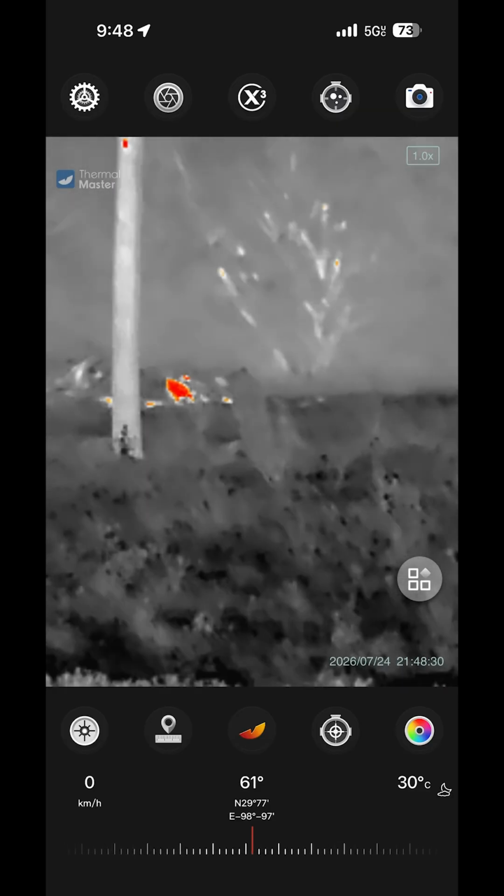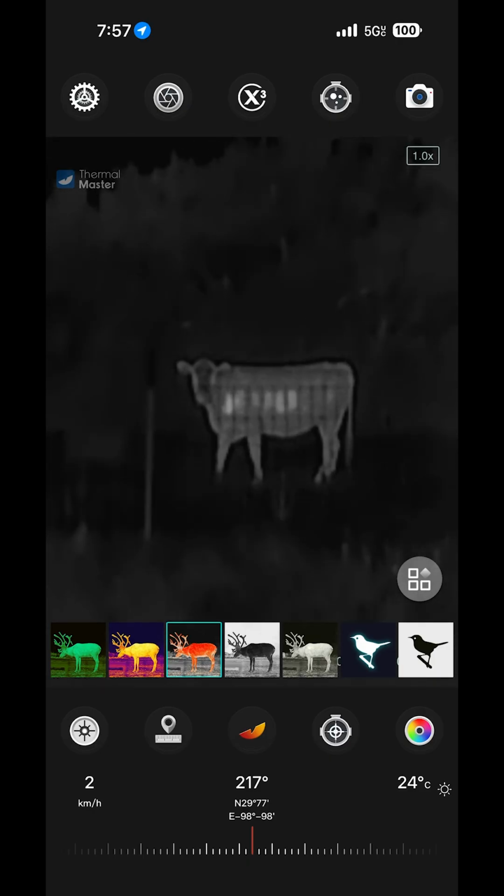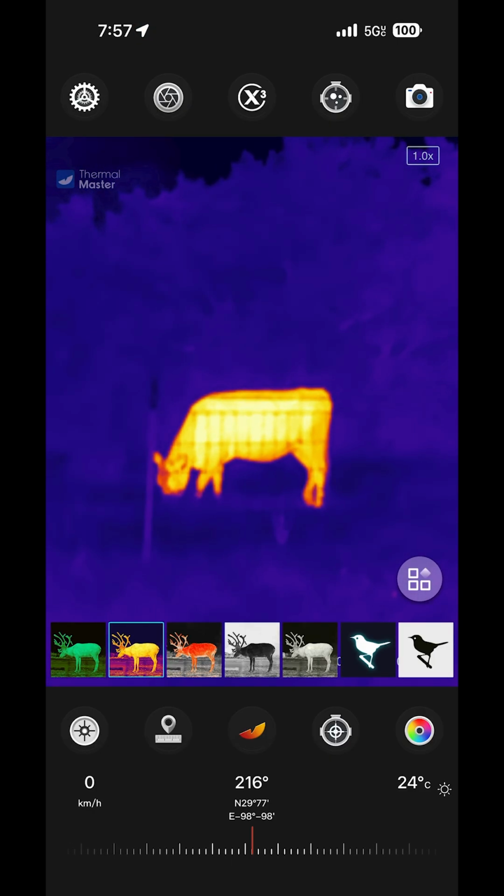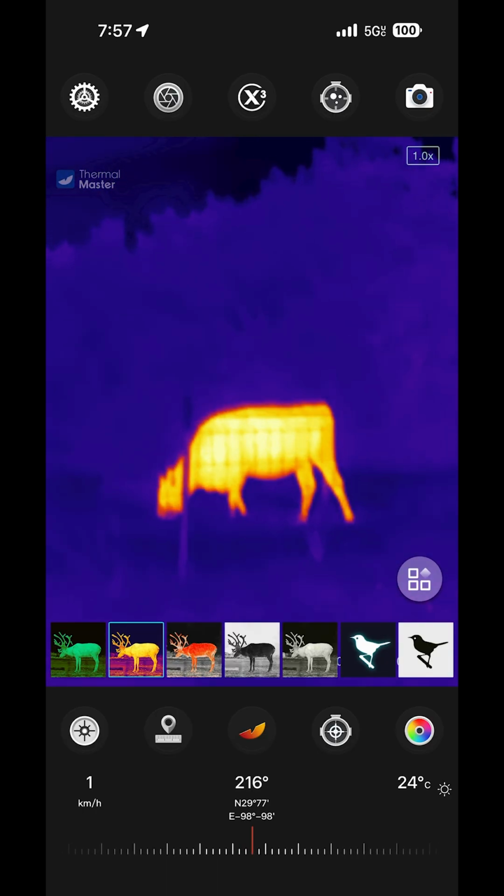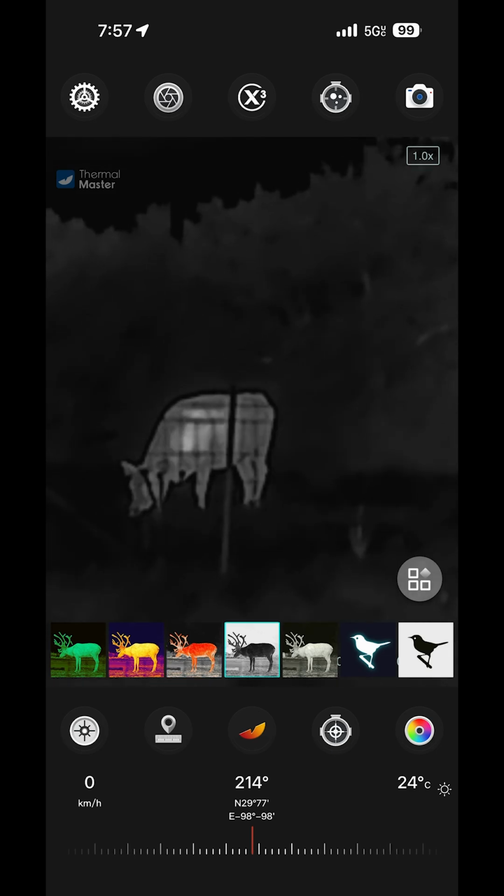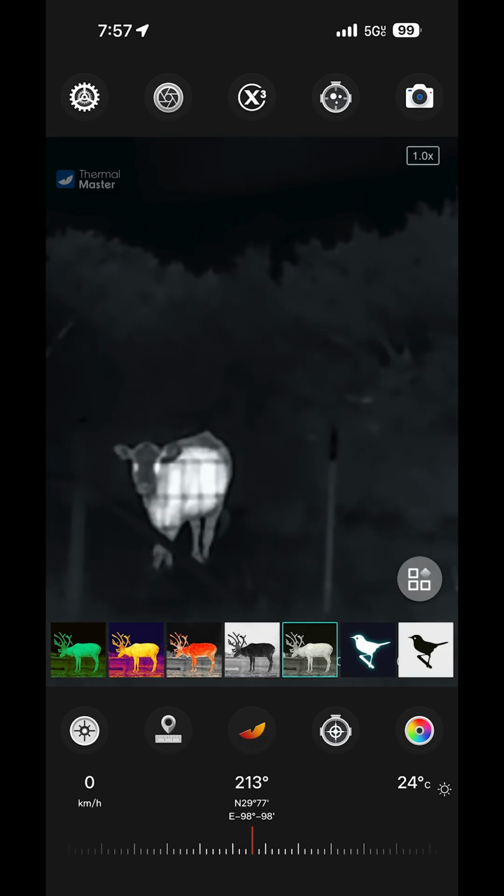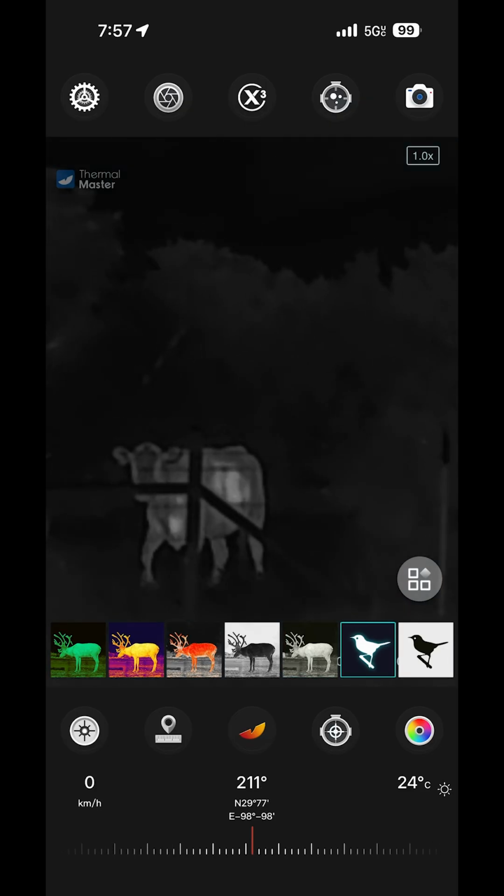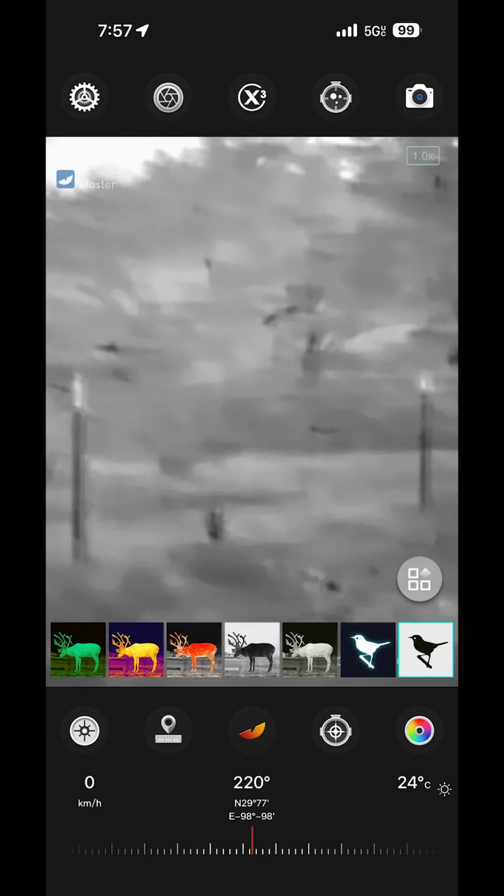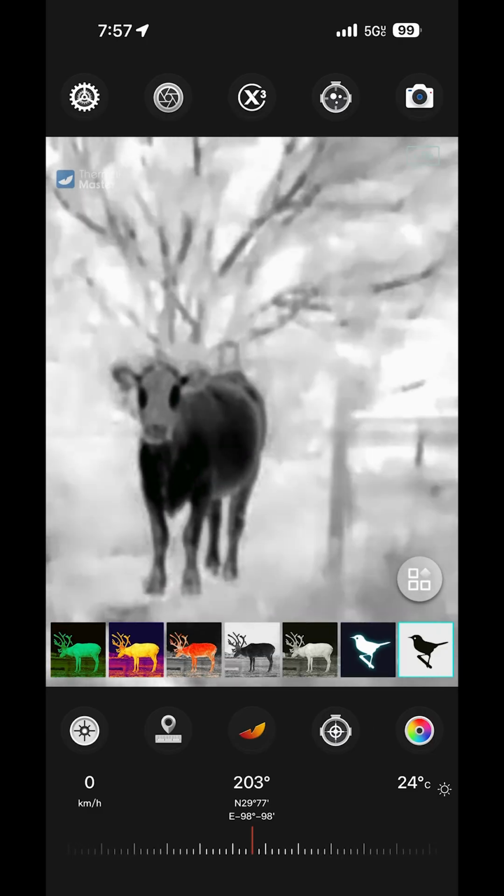So here we are on the ranch, and I was just going to show you, here's Mrs. Cow. Flipping through the different modes here, I think that right there is probably the most helpful, but you never know in what situation you're in. It's nice to have different versions of what's hot and what's cool. You can also see on the screen where it's showing the directional degree and then the ambient temperature, the 24. I should have changed that. I'm in America, so we don't normally use Celsius. I just hadn't gotten that far into it.